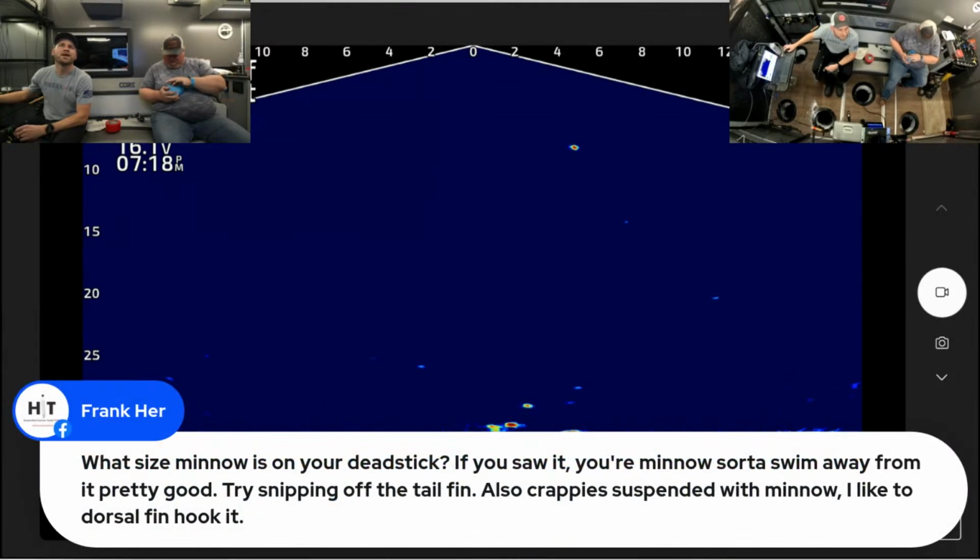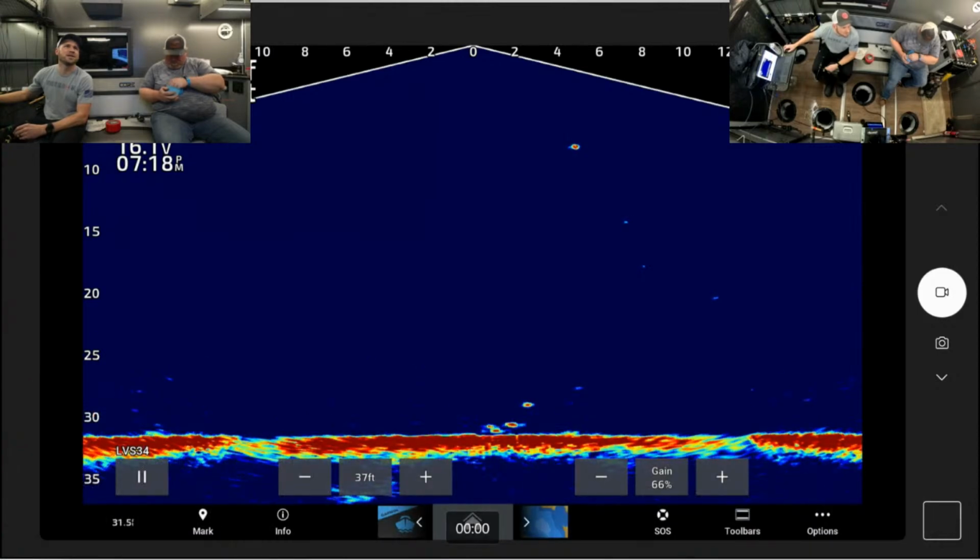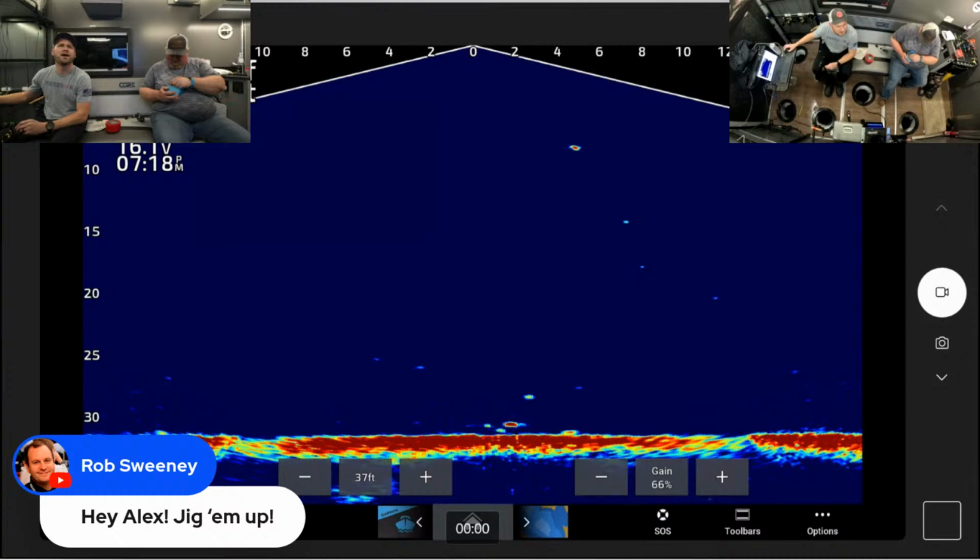Frank, I think you answered this. What size minnows on the dead stick? Crappie minnow size, I'd say. Small fathead on one, crappie minnow on the other. Jig them up, Rob's saying.